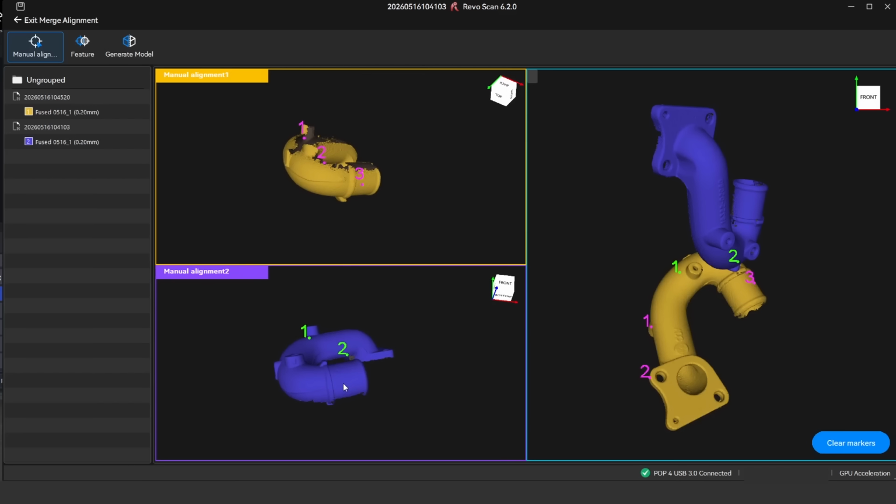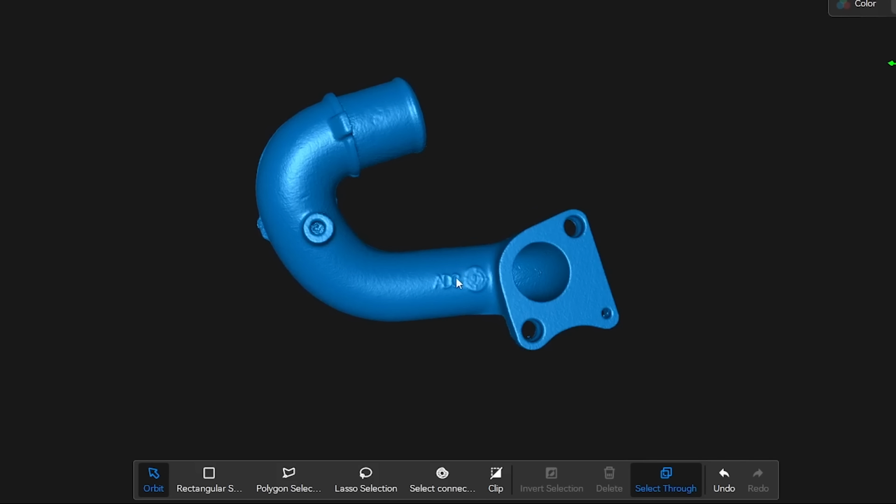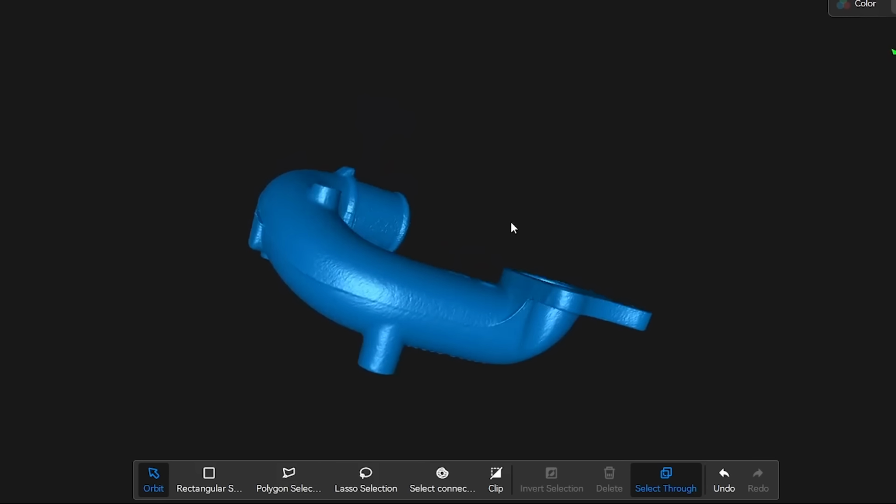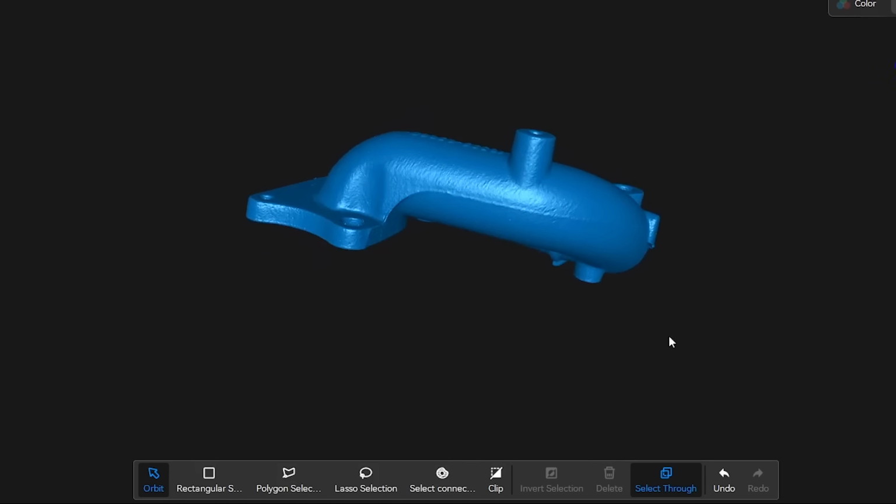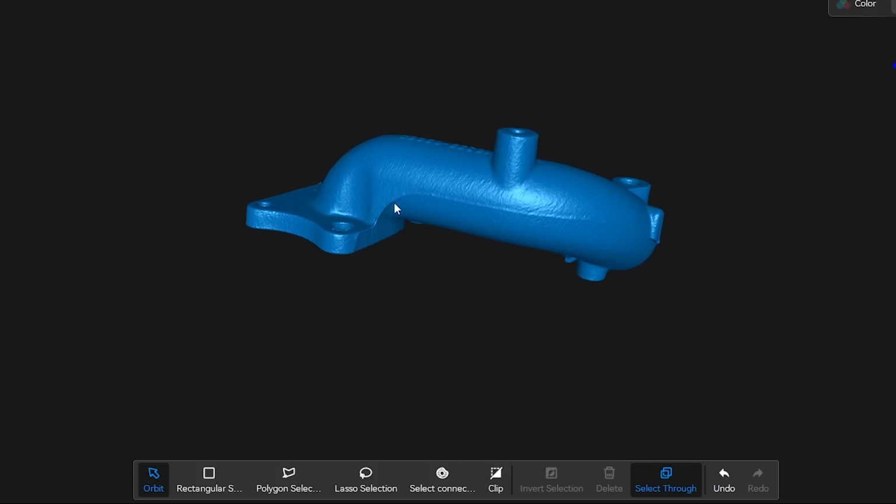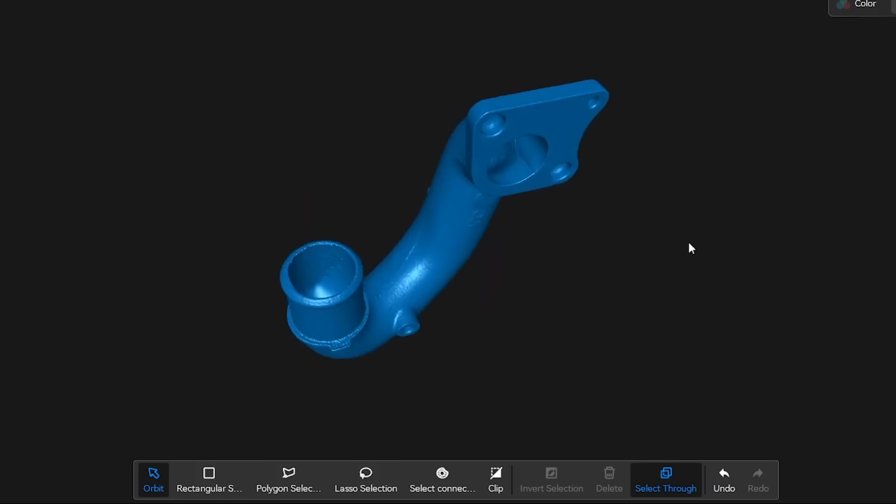Once that's done, the merged model is processed into a mesh, and any holes are filled using the Fill Holes tool. The scan result turned out really well, and it's probably one of the quickest and best results I've had with a 3D scanner. The scan was fast, all the details came out sharp, and even the numbers on the part are clean and clear.